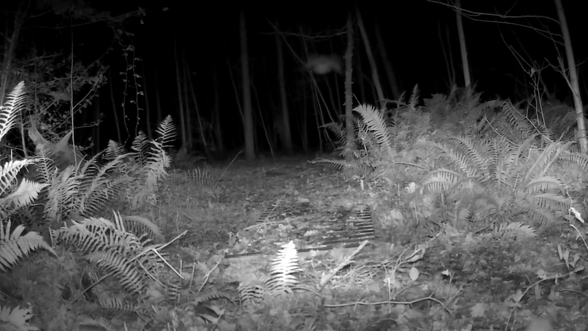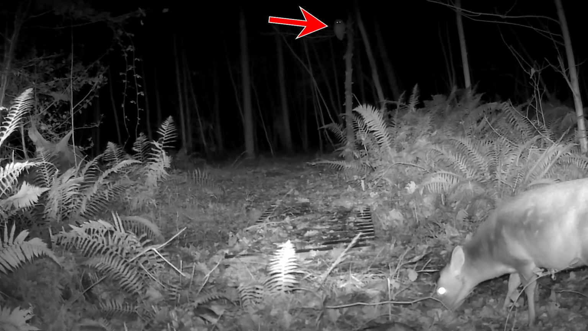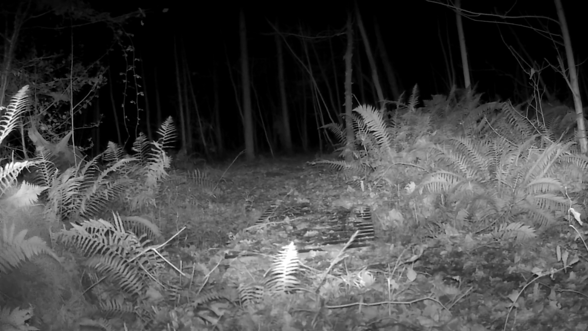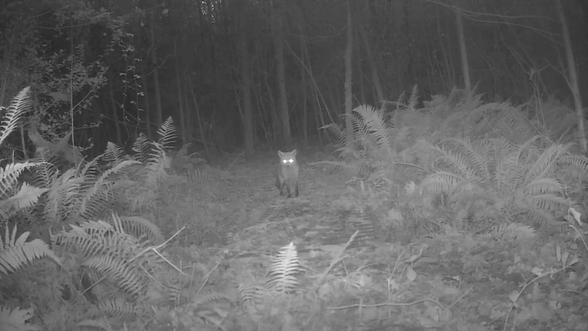Off the owl goes, empty talons once more. But now look, he's right up on that branch. And now our muntjac are back, and they're being watched slightly spookily by the owl. Off again, no prey. And now the fox is back.